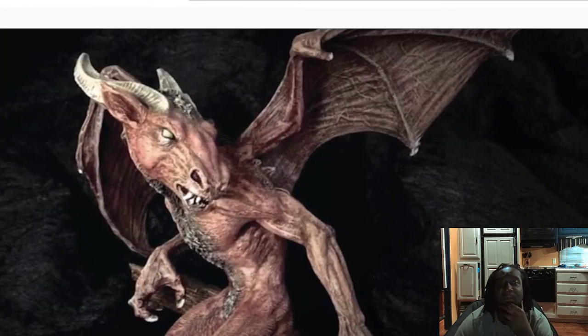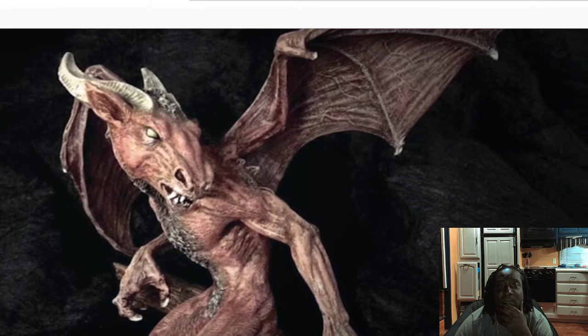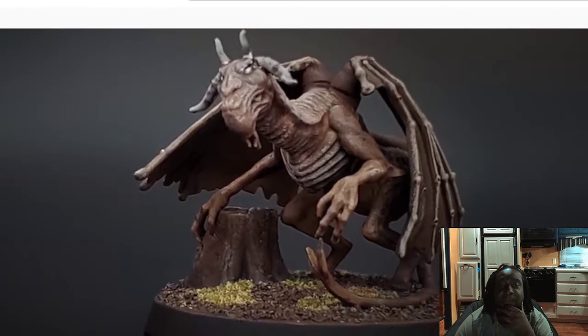The common description is that of a kangaroo-like creature with a horse or goat-like head, leathery bat-like wings, horns, small arms with clawed hands, legs with cloven hooves, and a long forked tail. It's reported to move fast and is...